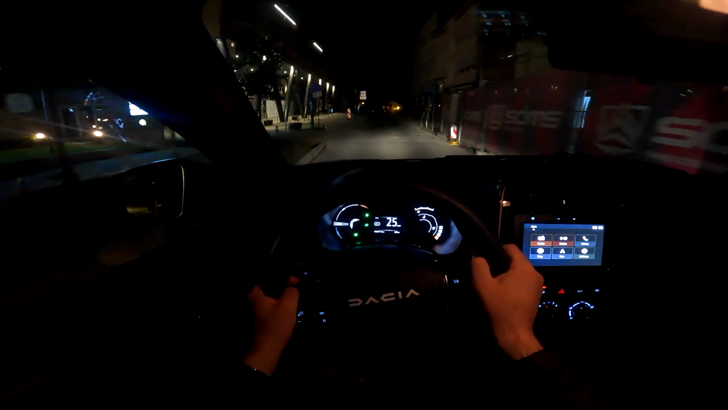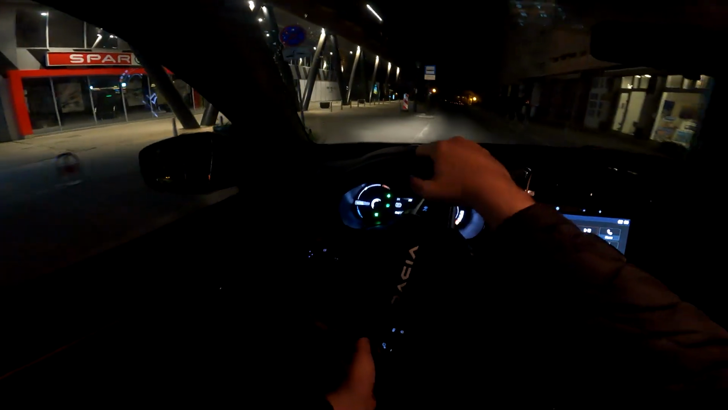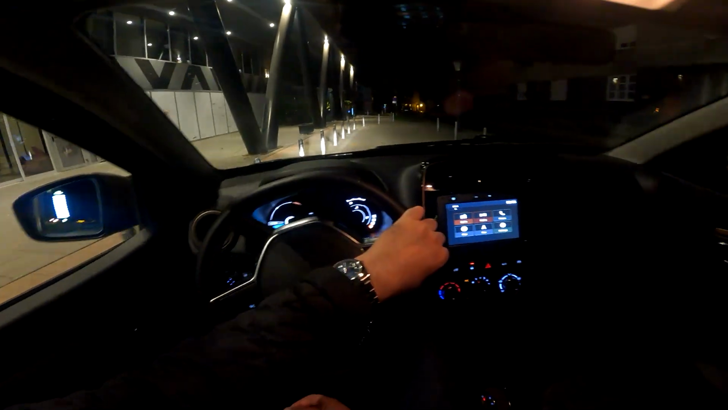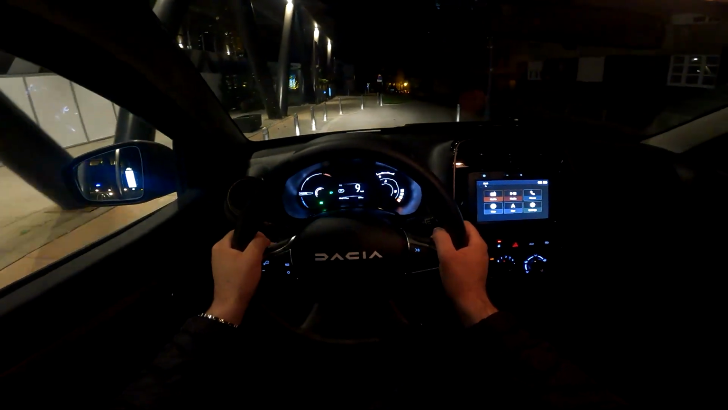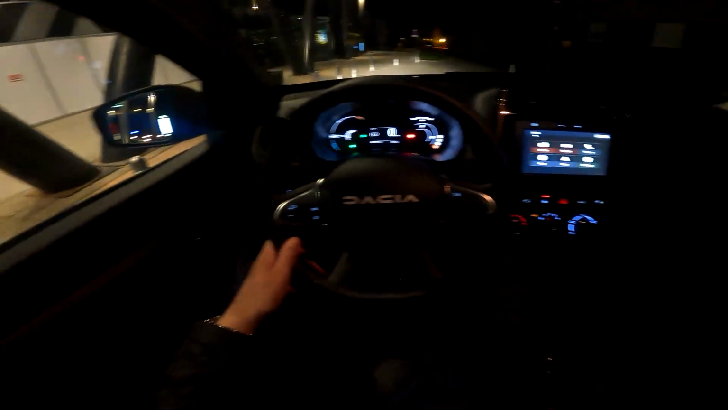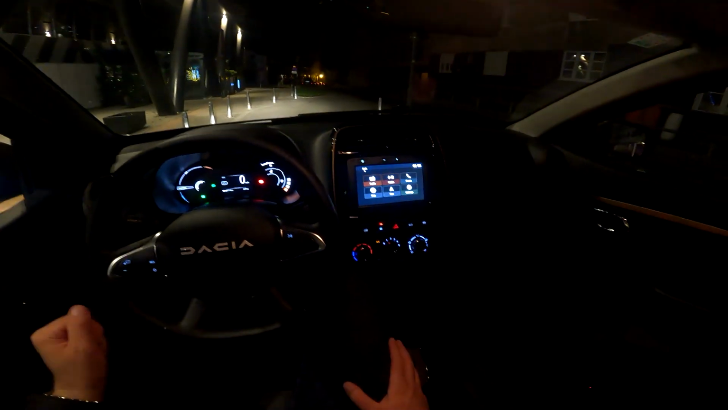Top here, just to show you a bit of the interior. Put it to neutral. In here we can even pull the standard parking brake, and yeah, this is how it looks.